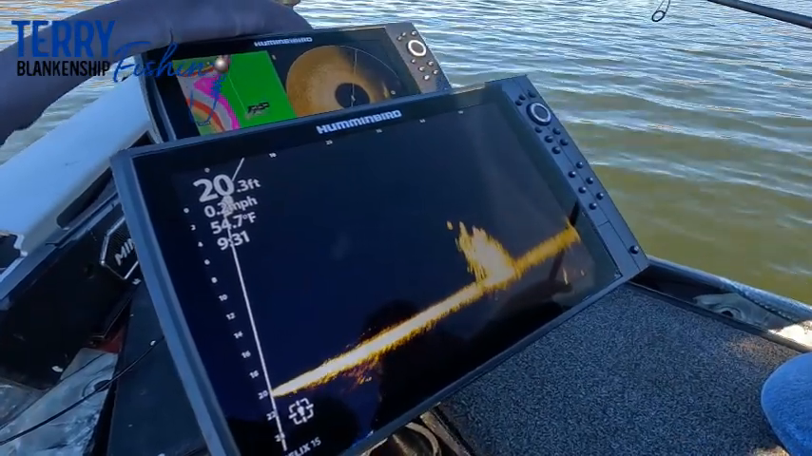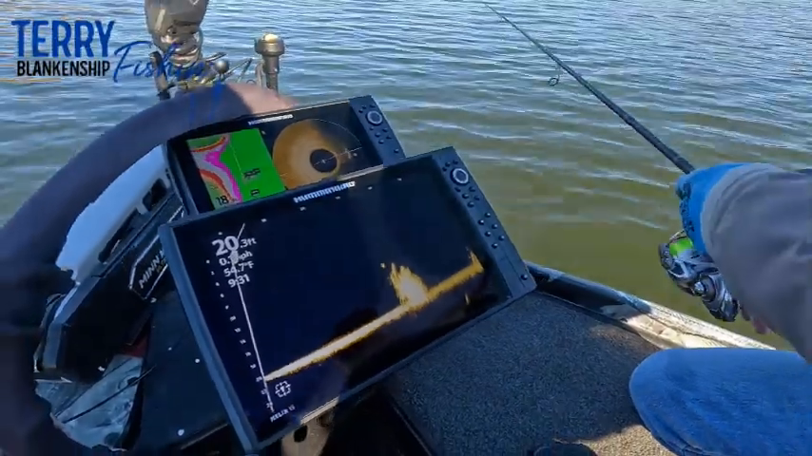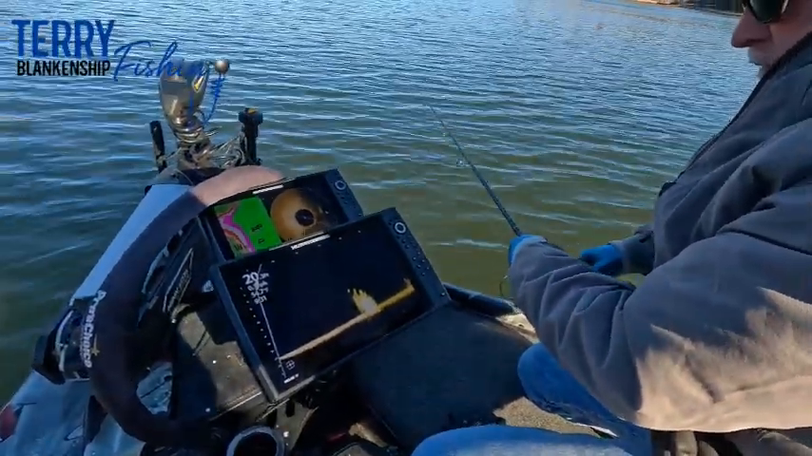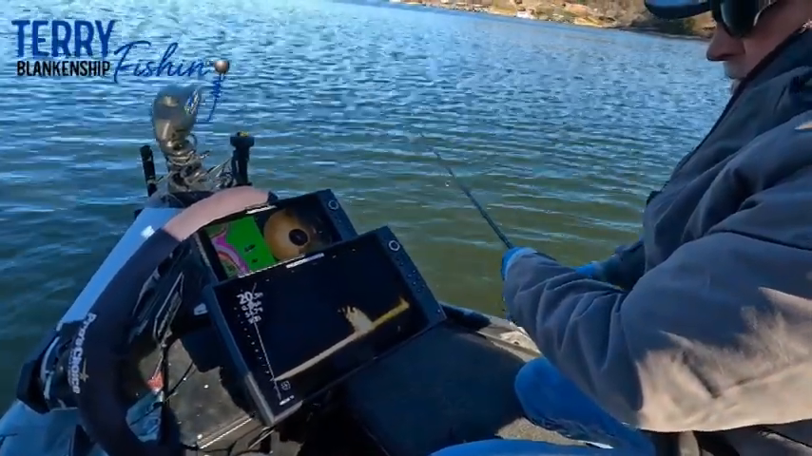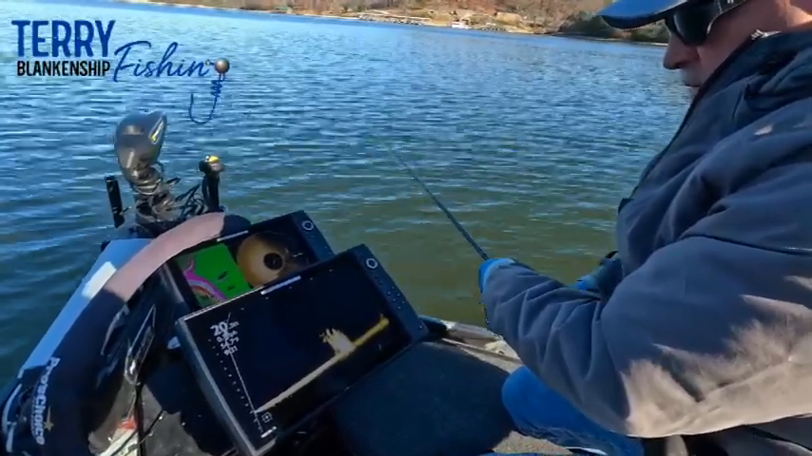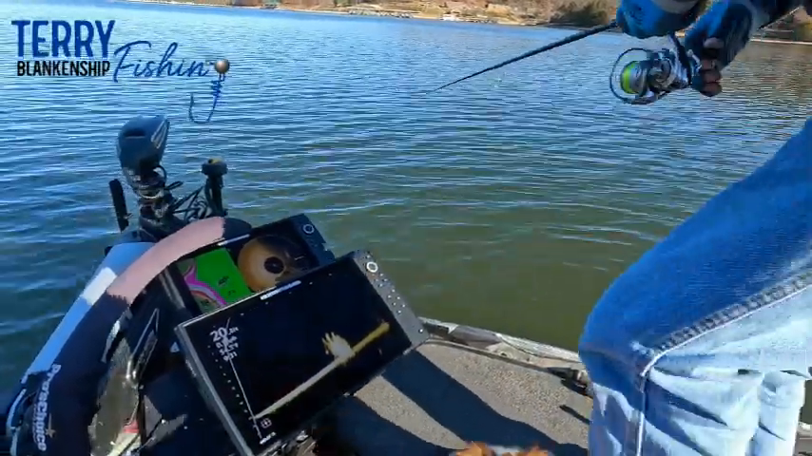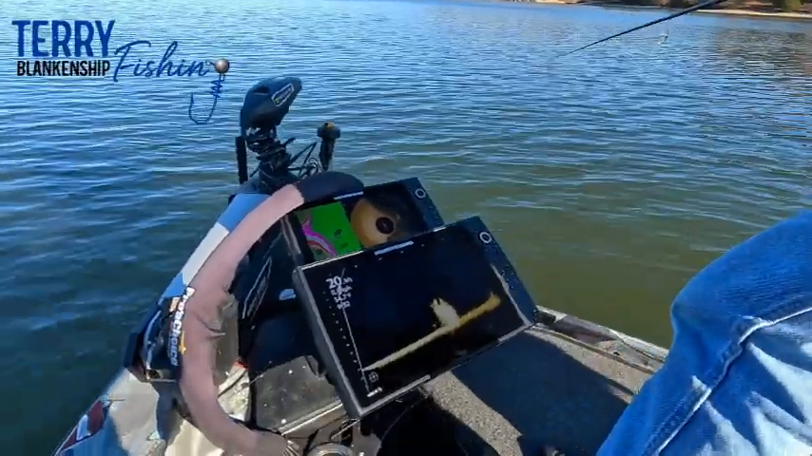Kind of lost sight. I know I'm a little farther than I want to be from it, but I feel like I got pretty close to where the fish are at. Don't see anything. I can't spot my jig. Oh, I see it now. I'm already past the fish, so what I'm going to do is I'm going to move this up, and I can look at the target lock and just turn my boat and run right towards that.